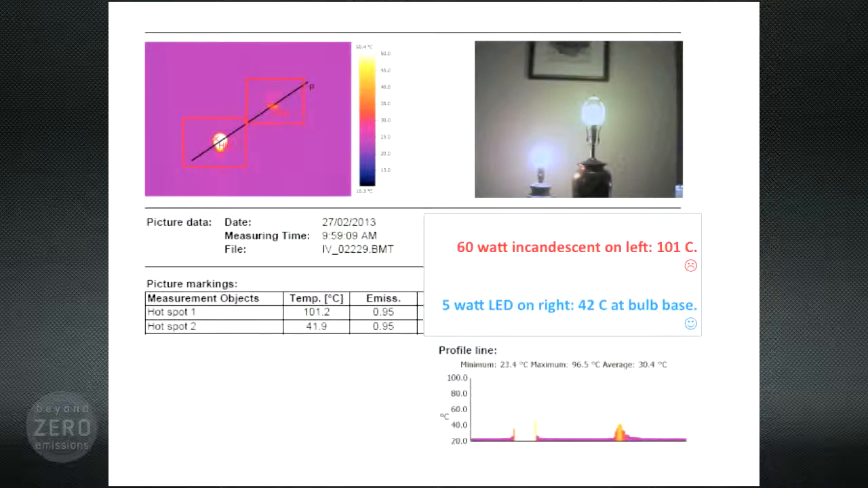But anyway, that pretty much ends my rant against downlights. But I do want to show one last slide on lighting.